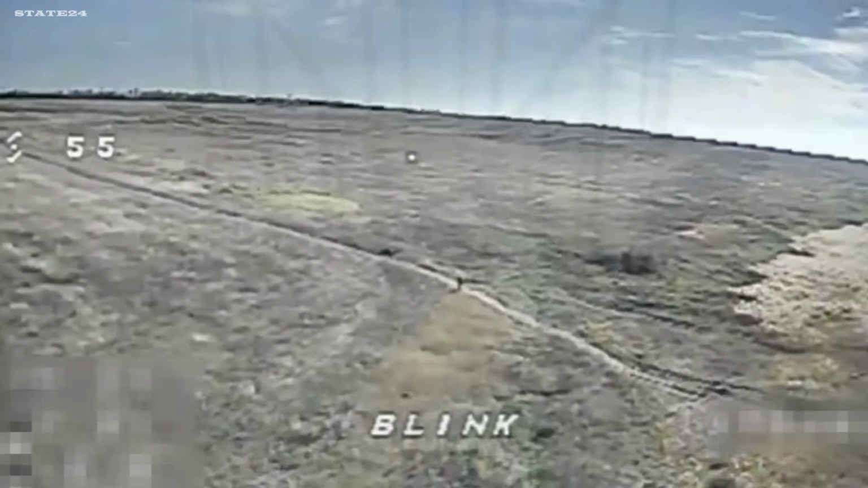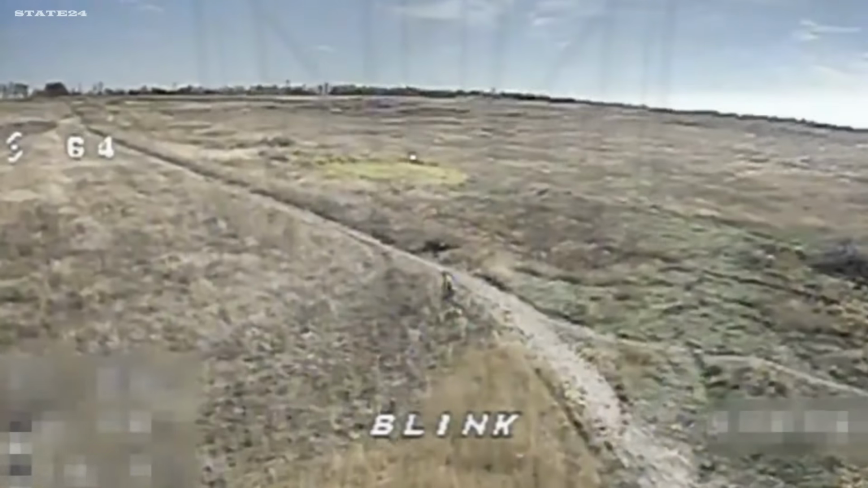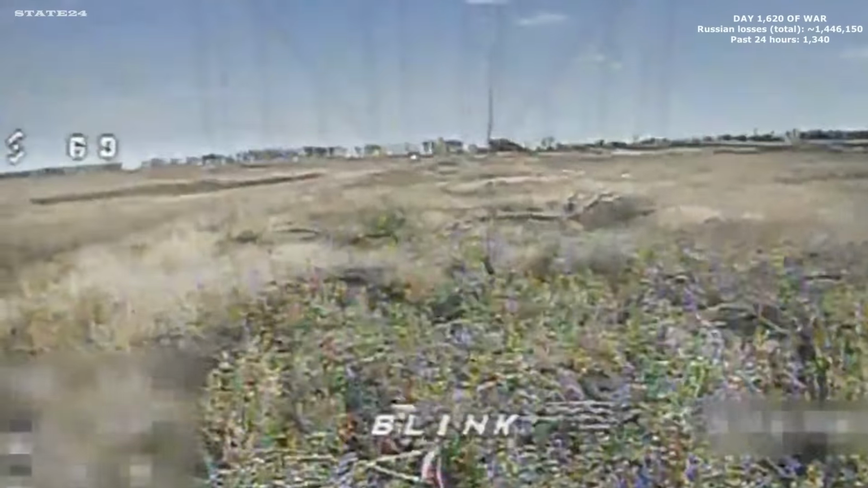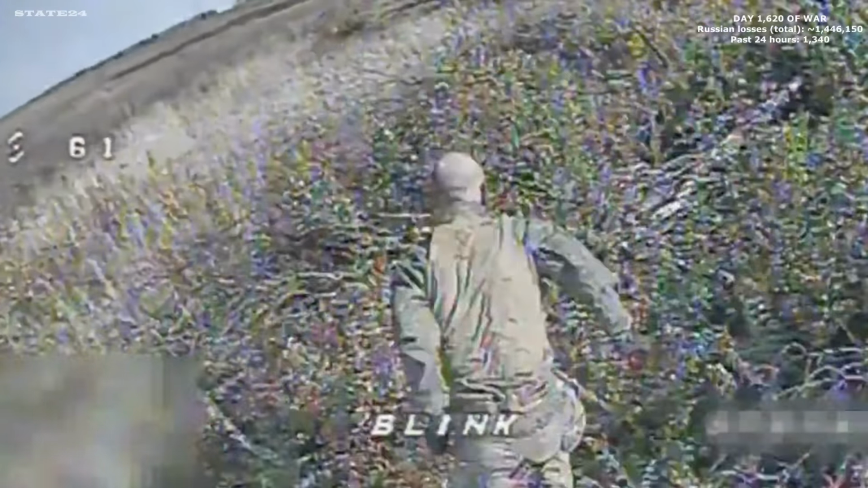The following sequence unfolds across open terrain near the front line, where a Ukrainian FPV drone closes in on a lone Russian soldier. The moment he realizes he has been detected, he drops his pack and breaks into a run, leaving both his bag and his weapon behind. With little cover nearby, he pushes into a patch of bushes and drops low. But the position offers nothing from above. As he prepares to run again, the drone has already committed. It descends into the engagement.